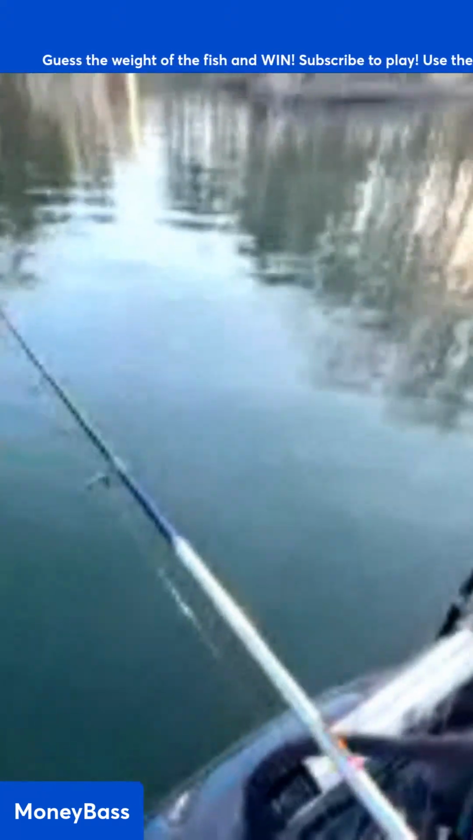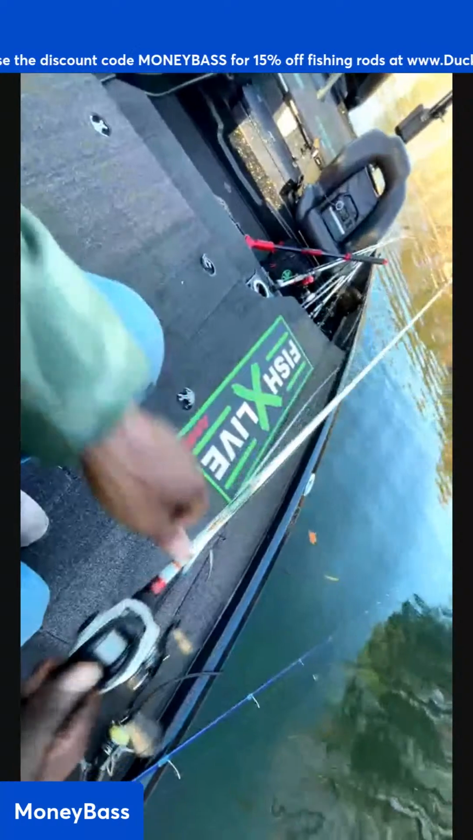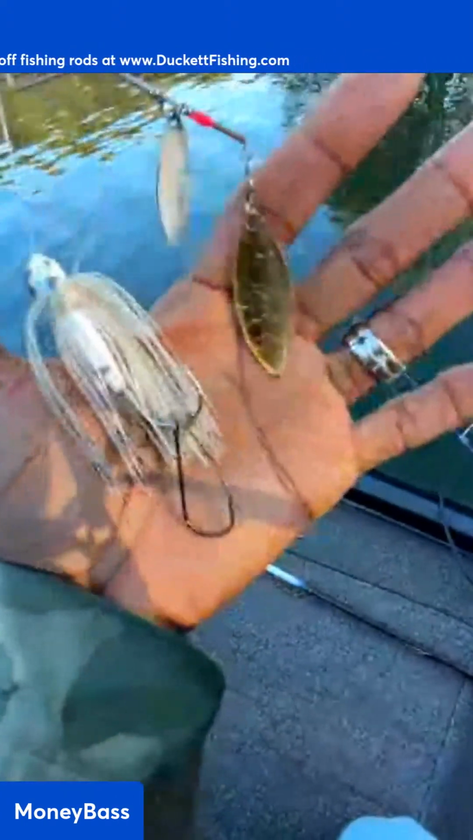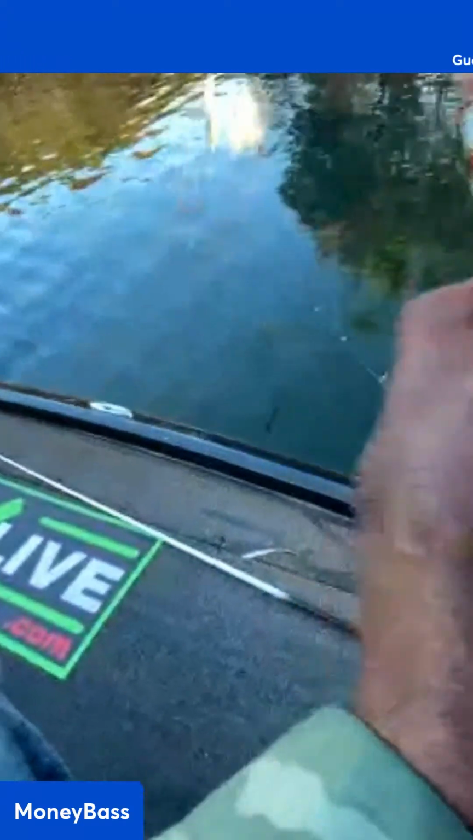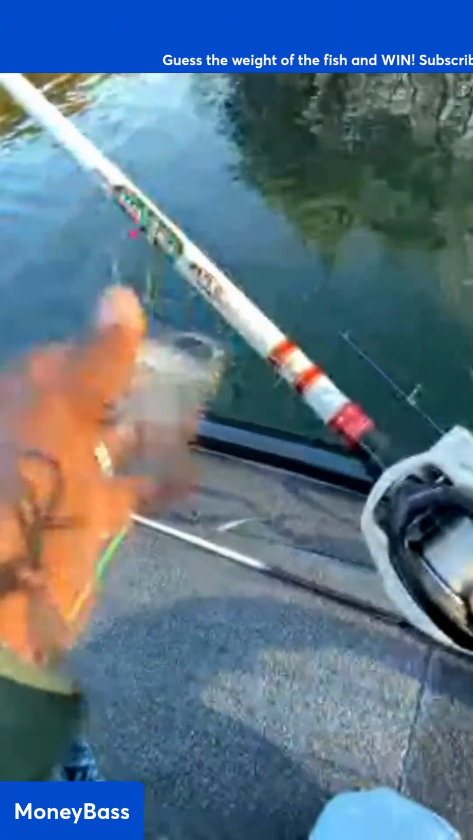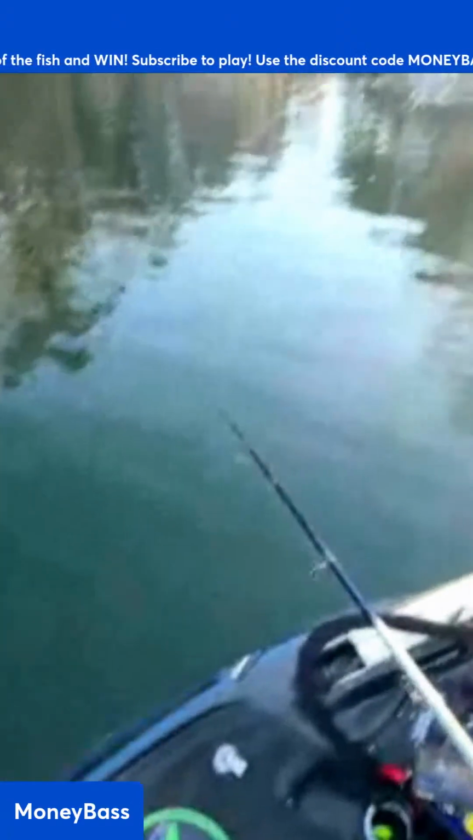Patricia says a spinnerbait will catch the weight. Well, guess what I have right here, Patricia? I have this on deck for tomorrow. See that right there? That right there is what I'm gonna be throwing tomorrow. One of the things I'll be throwing tomorrow, because I'm gonna be heading to largemouth territory tomorrow.